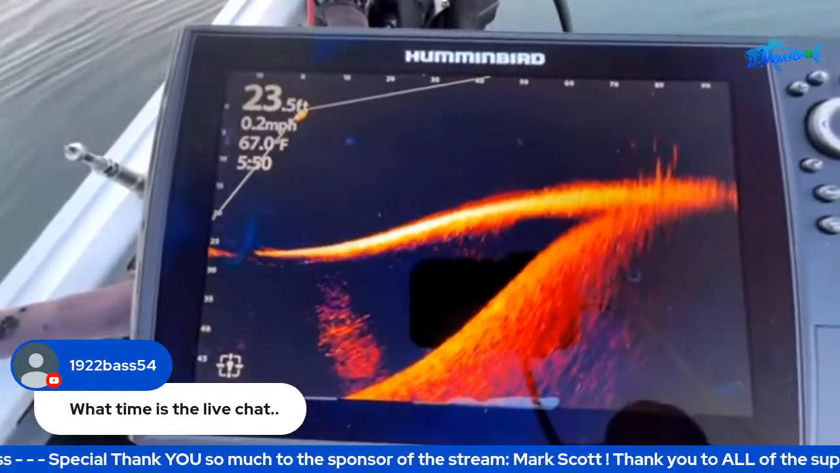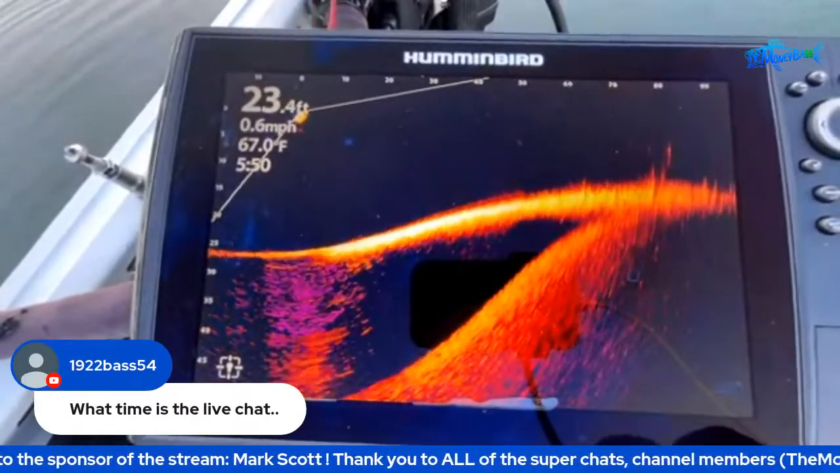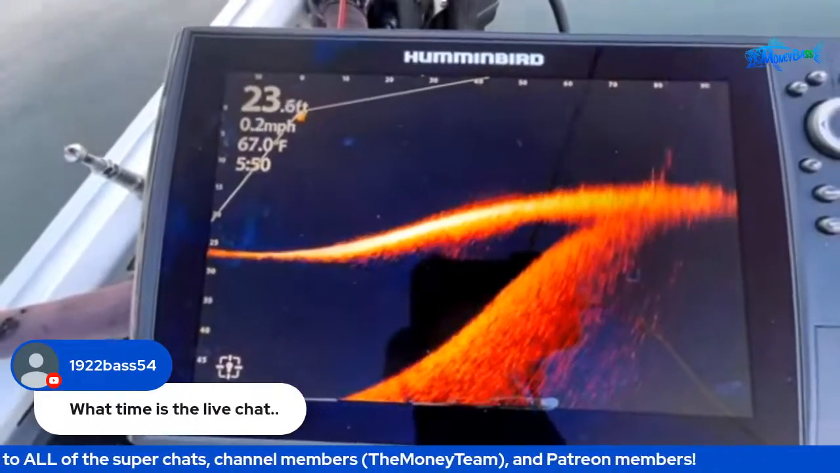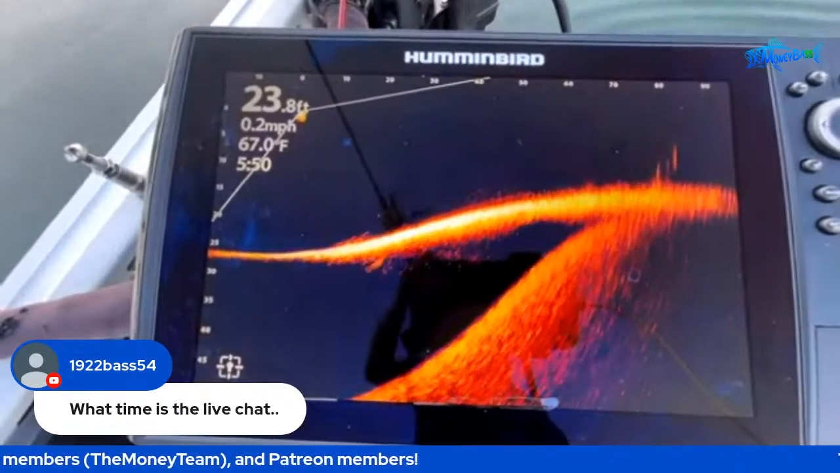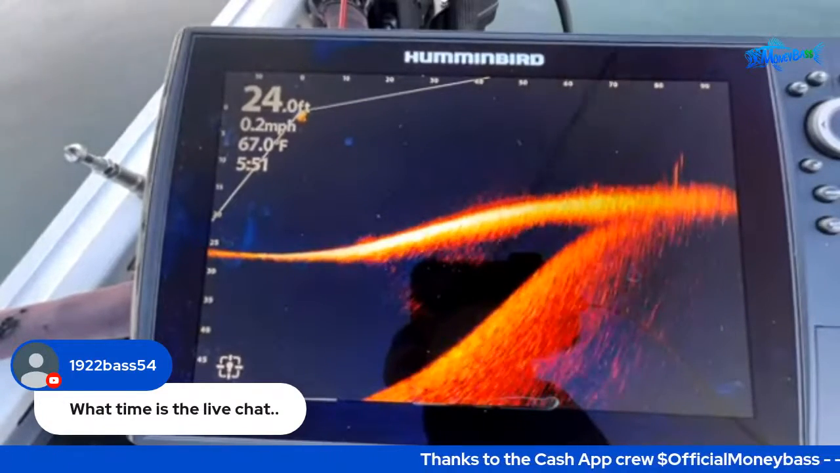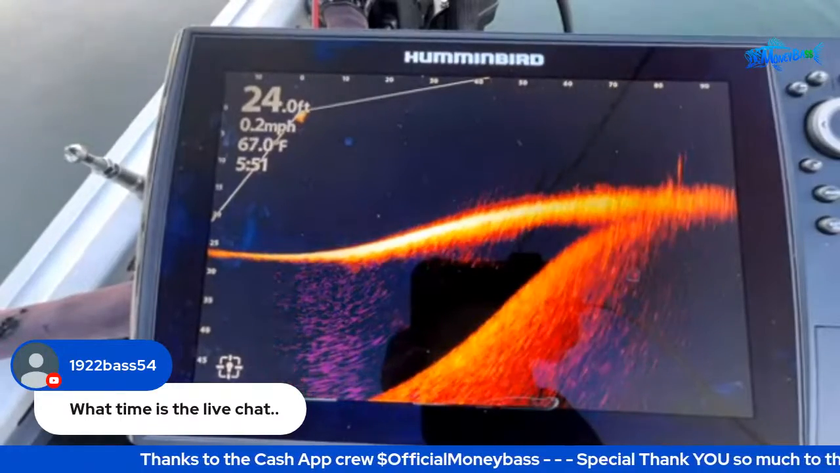Man, it's fun getting out here doing these lives, guys, but sometimes I'm seeing these fish and I do want to actually fish and catch some. I'm trying to resist the temptation. I'll probably come back out here and do another live and focus on catching some fish. But let me just see if I can get these fish to come up.